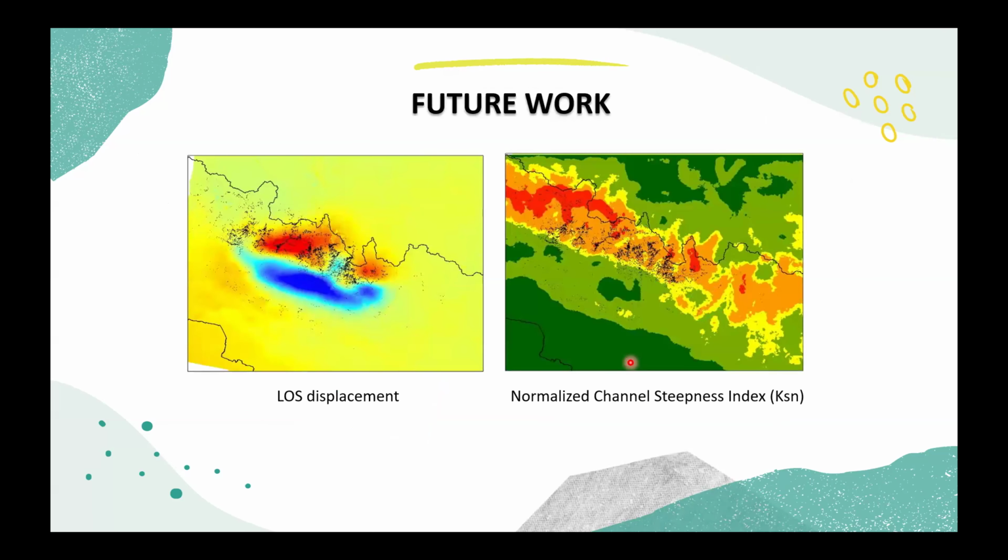Now let's talk about the future work. I got this LOS displacement after the ionospheric correction. For the future work, I want to correlate the LOS displacement and normalized channel steepness index within the Himalayan region and the earthquake landslides within this region, and maybe create a landslide hazard map, including all these factors, so that there is less disaster in future earthquakes related to landslides.